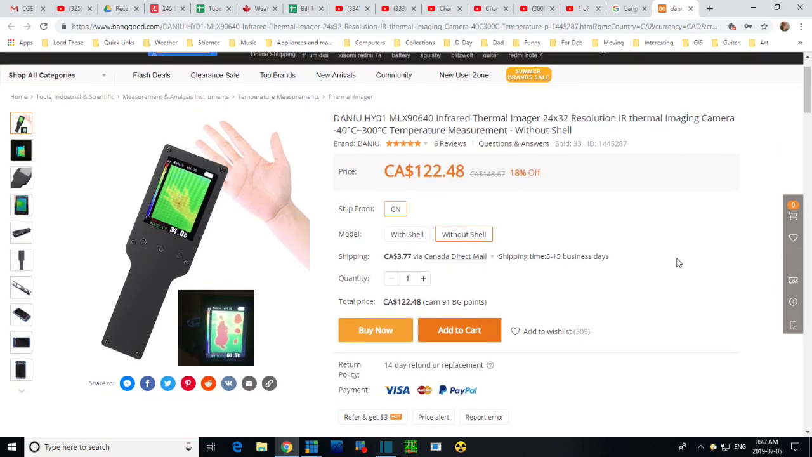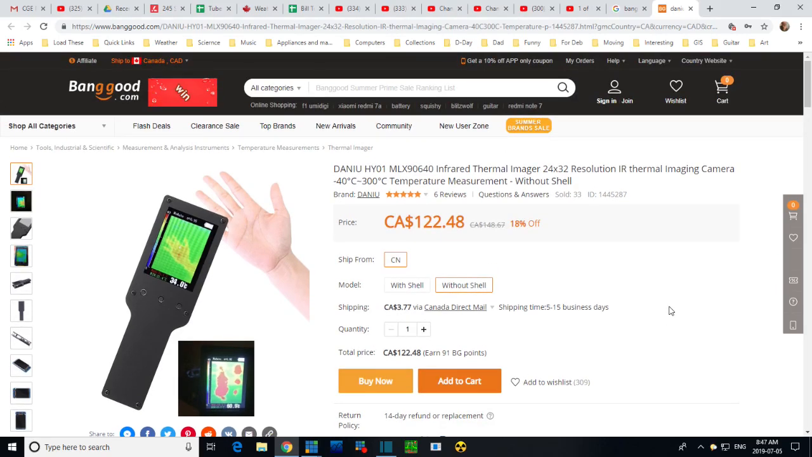This is a bit of an experimenter's device. It's not super rugged, although it looks pretty good so far. Actually, I'm pretty impressed with it. I shouldn't say too much until I've got more experience with it, but just in case you're wondering, there it is, right there. The Danyu HY01 MLX90640 infrared viewer imager, with or without shell. The one you saw me use is with the shell, so you can buy just kind of the inside parts.